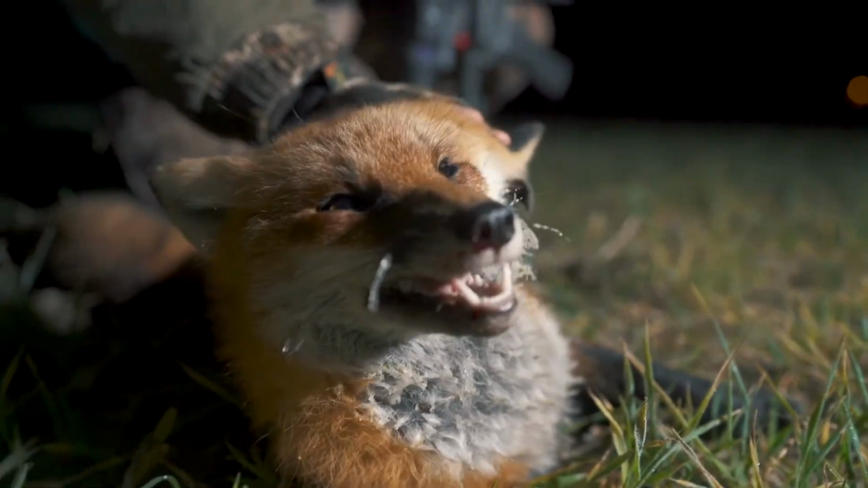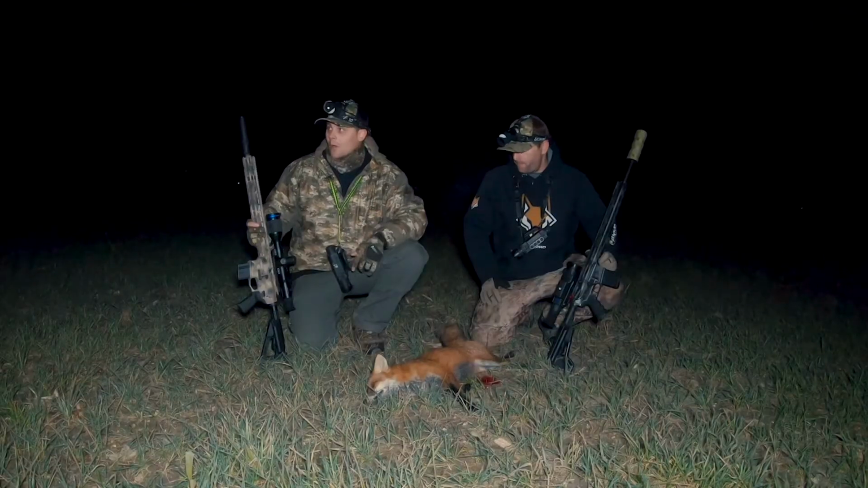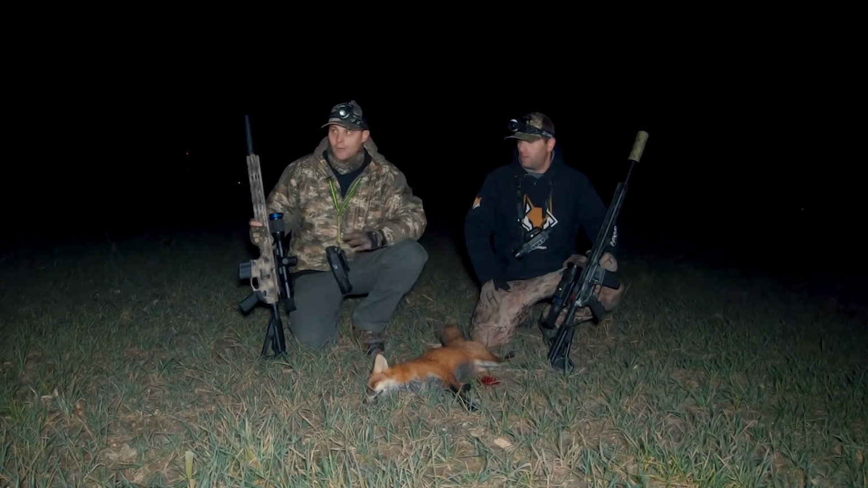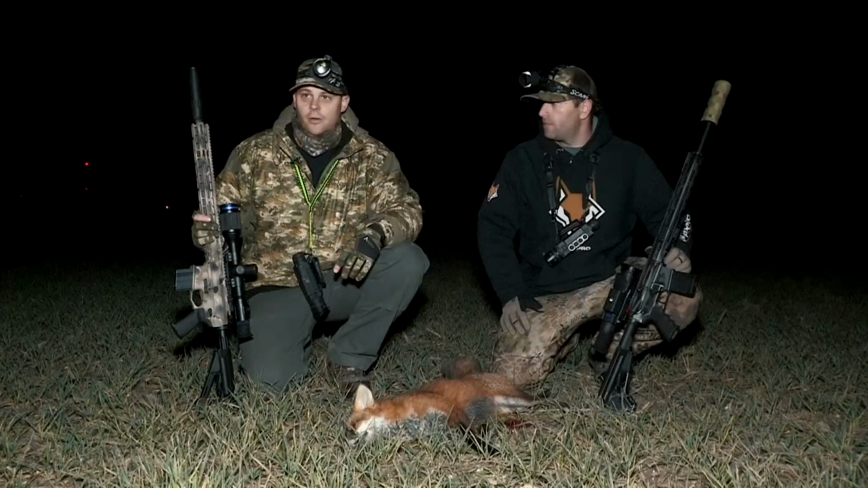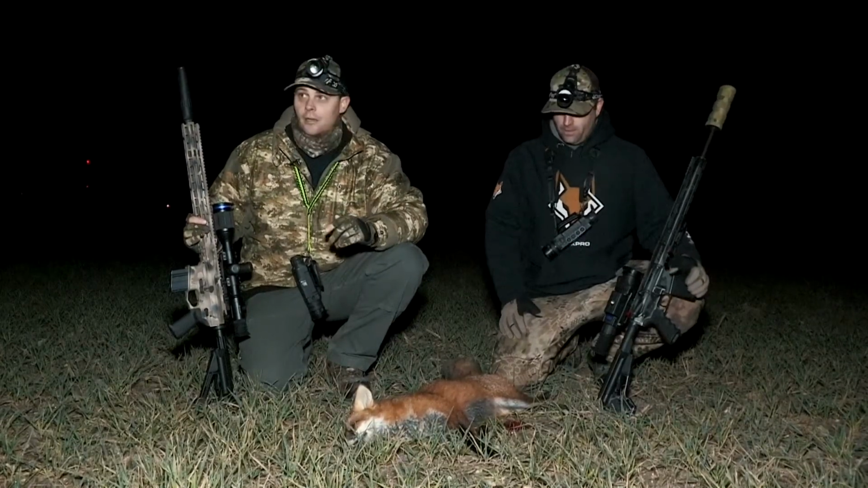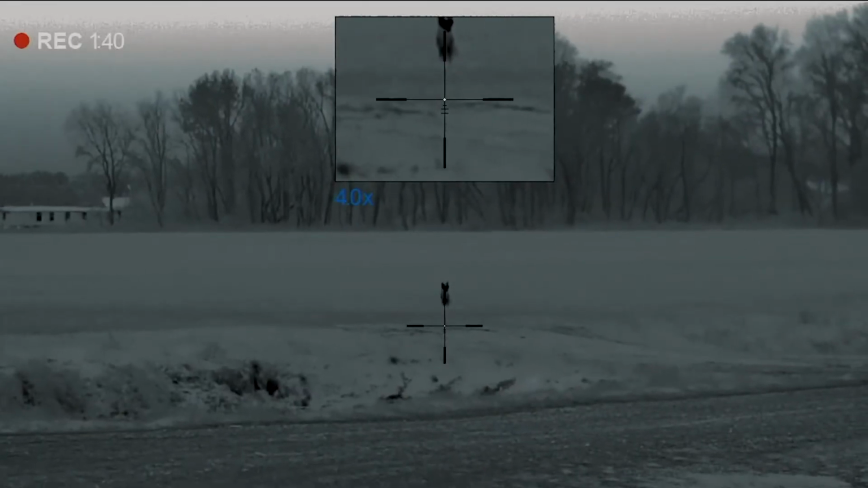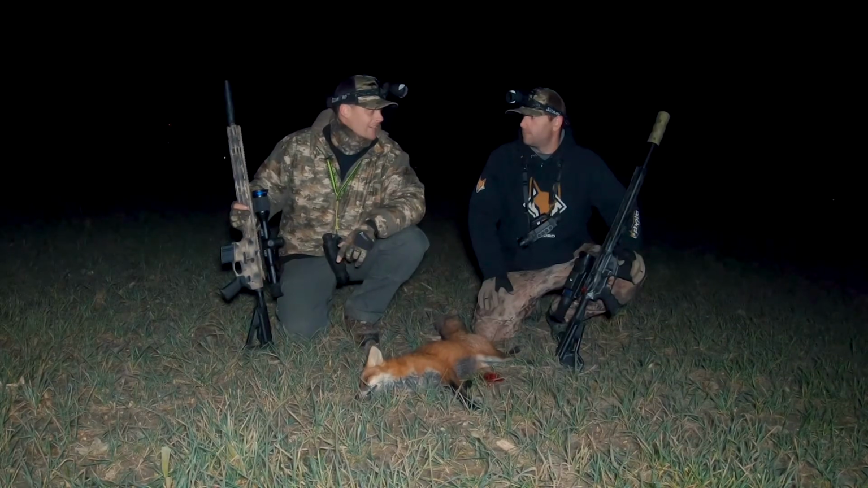But no, Jeremy, man, the new farm paid off for us. Yeah, that worked out. We were walking in, and that's one of the big advantages of having this thermal. Before we walked out in this open and got set up, I just scanned and saw it. A couple hundred yards out there, so we changed our game plan and went and set up in a spot we weren't really planning on setting up, and got in the shade of one of these big silos. It was working good, but I couldn't figure out why he wanted to go this way, and then when we got over here, those ditches.